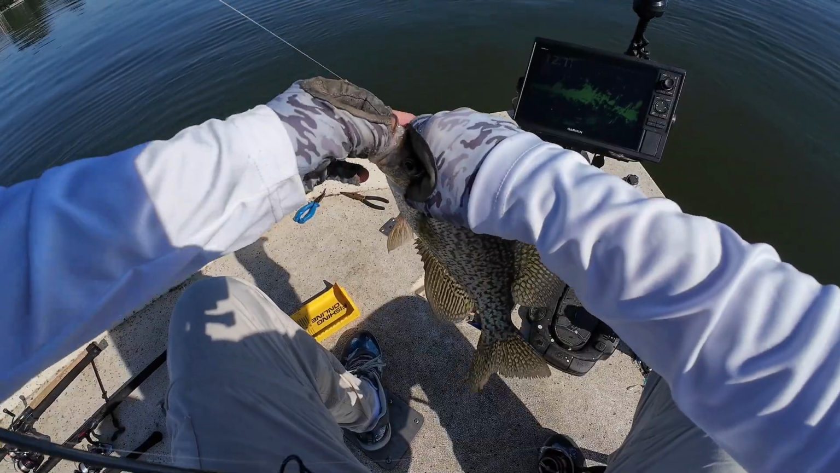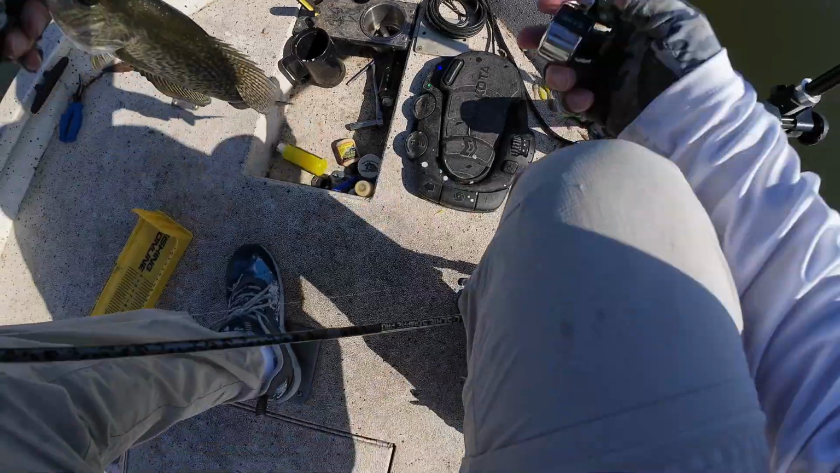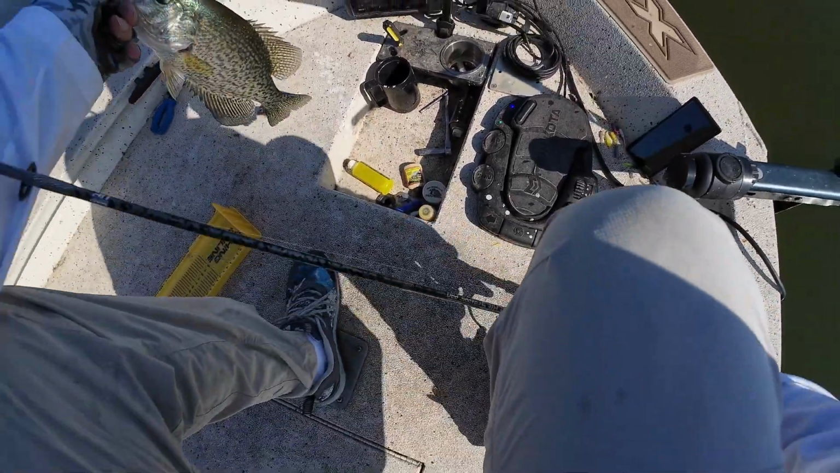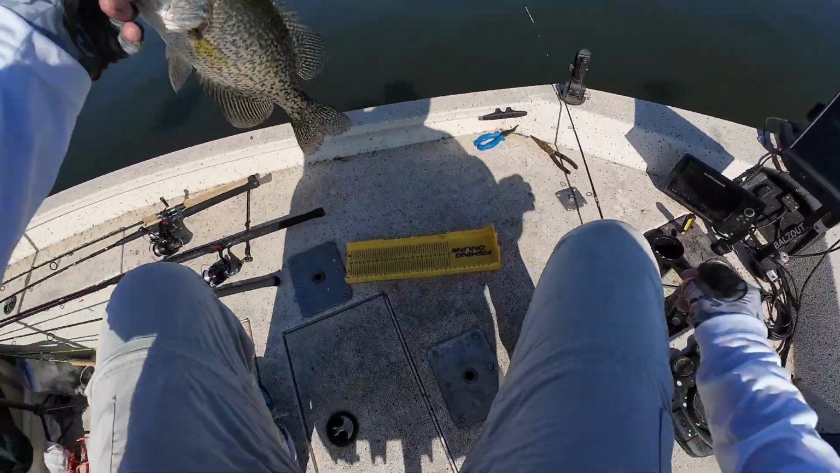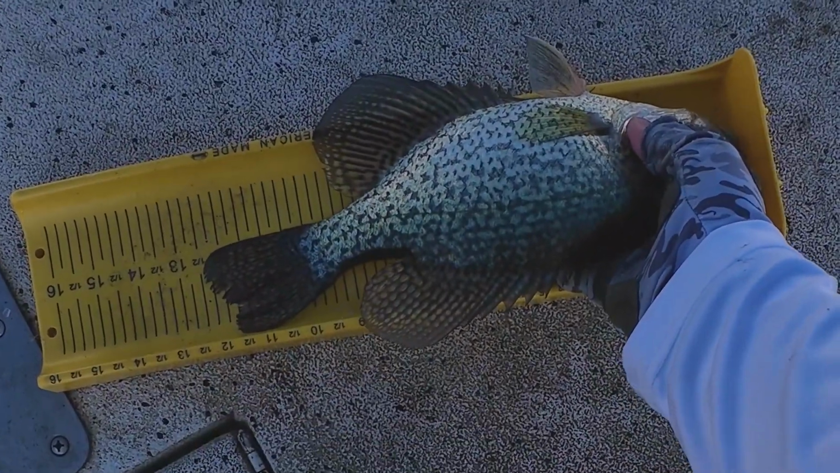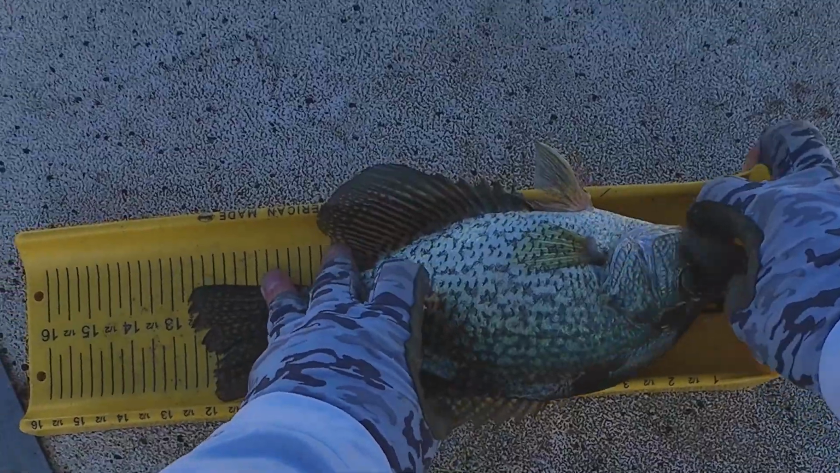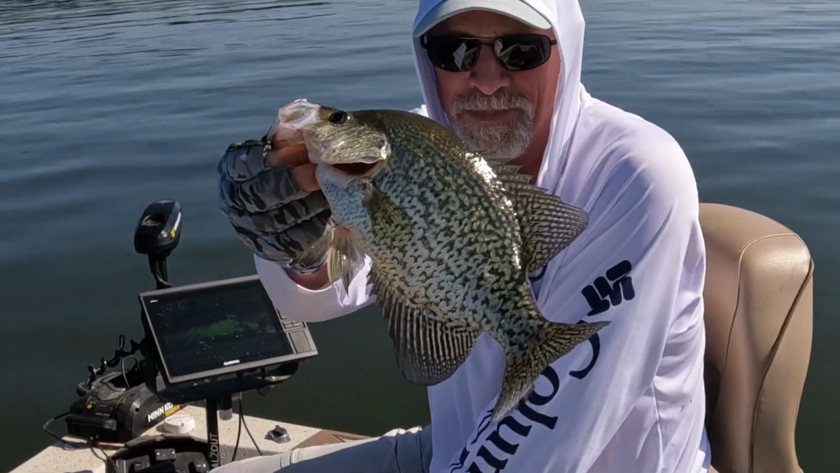He didn't want to be in this boat. Be number 13. I don't know how many keepers we got. 11. He's probably still make that 12 and a half. 12 and a half inches. 12 and a half inch black crappie.